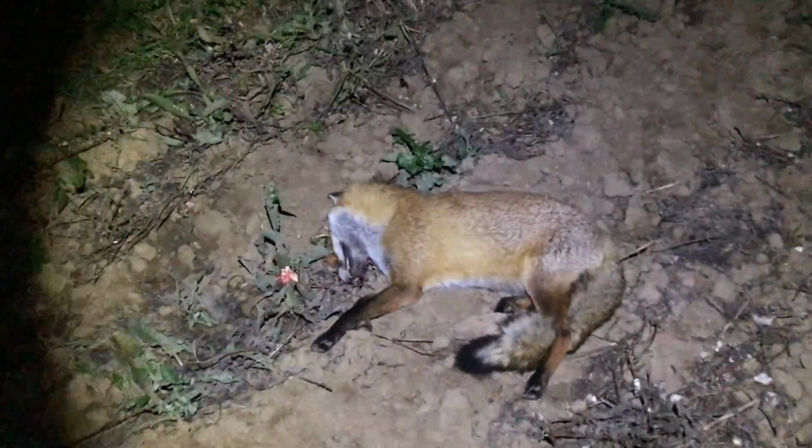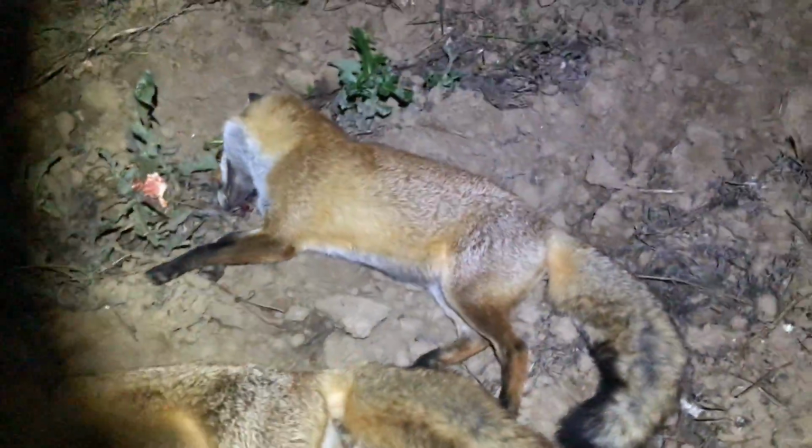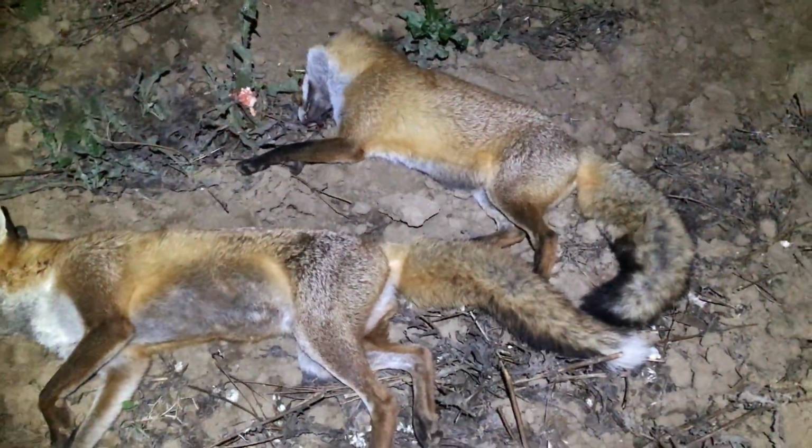So let's go and get the other one and see if that is the vixen. Excellent, good specimen. Alright, so we've just got over this side to receive the first fox that we shot. I reckon that's got to be the vixen, that one.